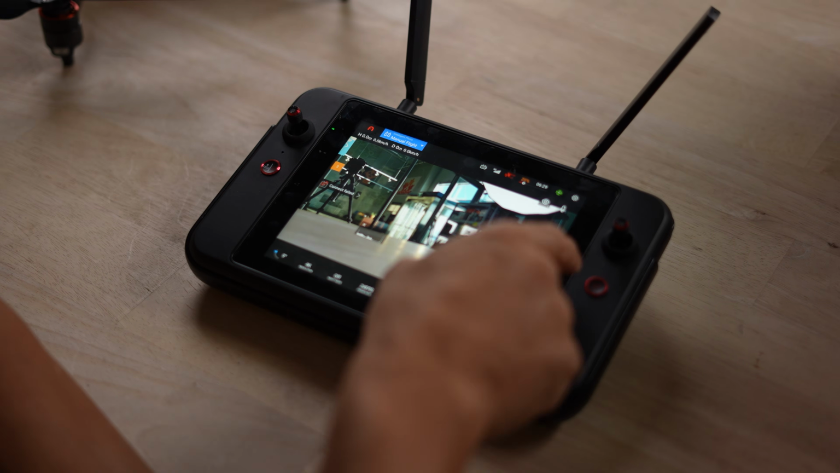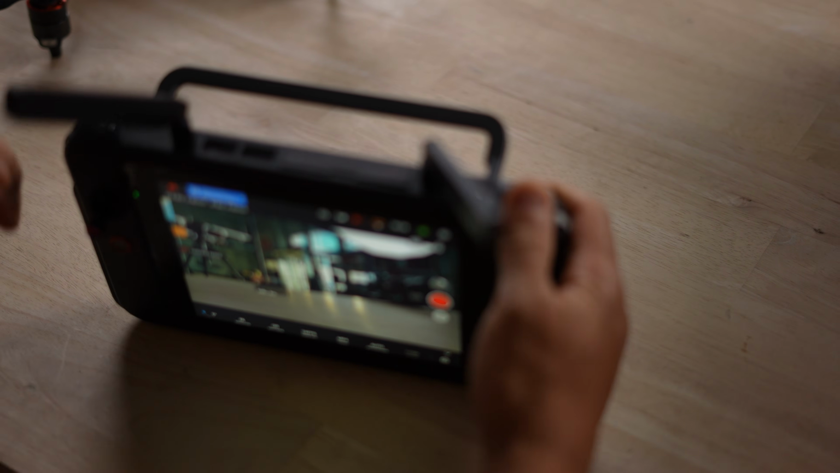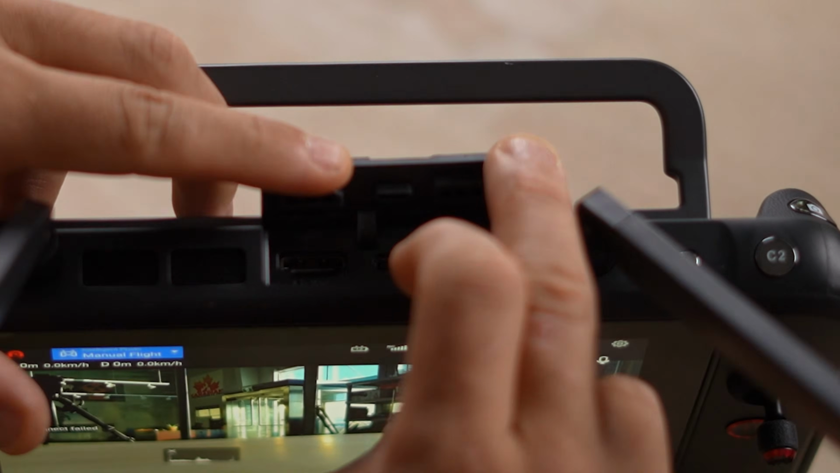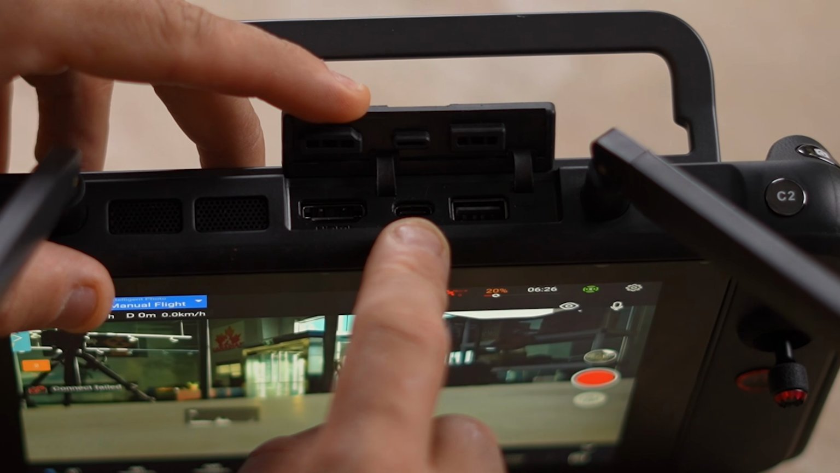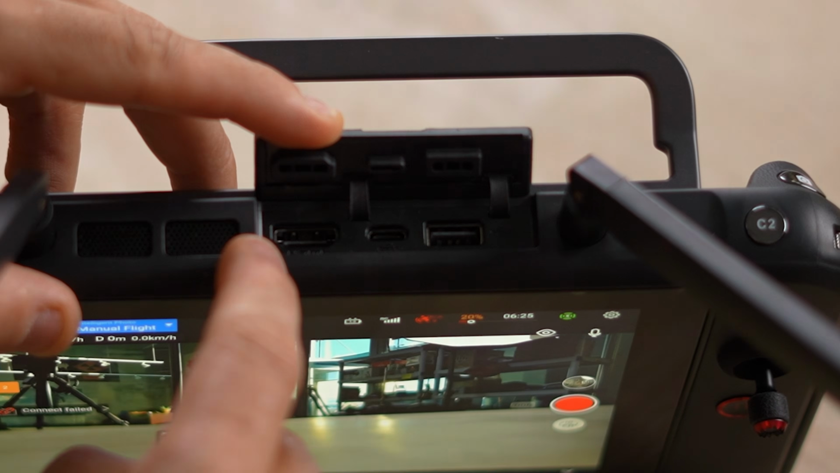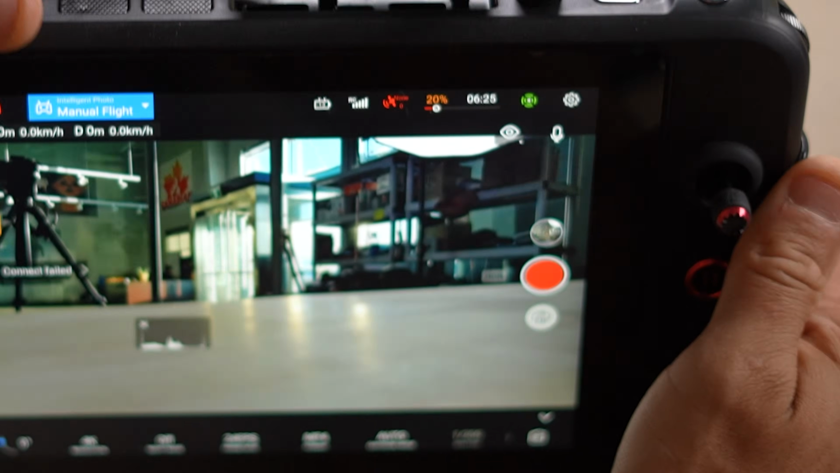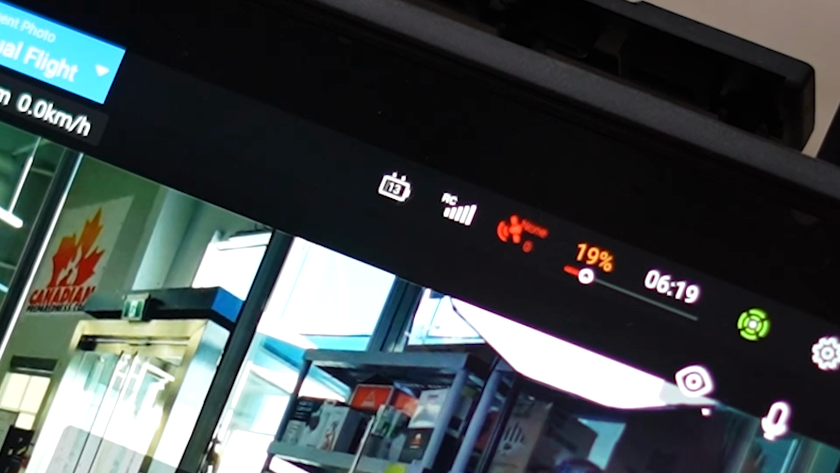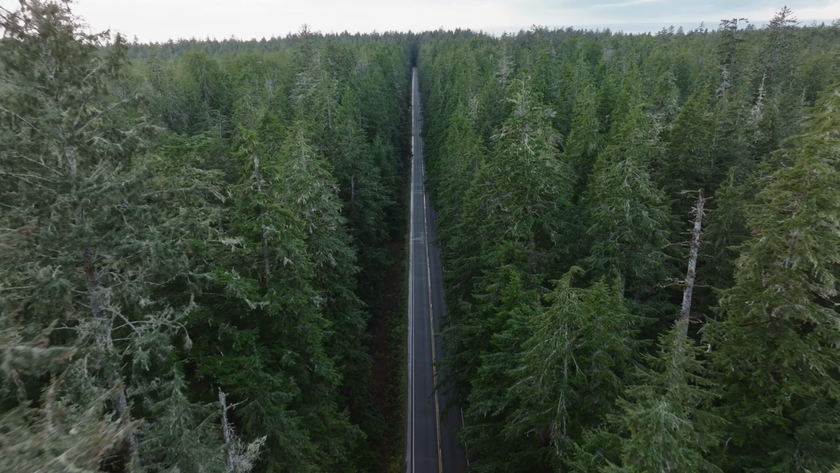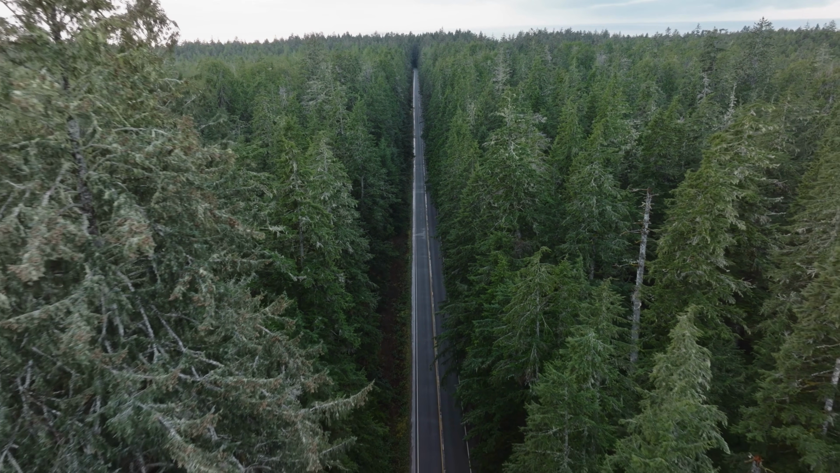You know, there's a lot of manual features on here on the controller itself. So you have your USB-C, which is for charging as well as data, and the USB is for data. Then you have the HDMI, which of course is your output. So it shows you also your remote control connection. So that's going to go down the further the drone flies.